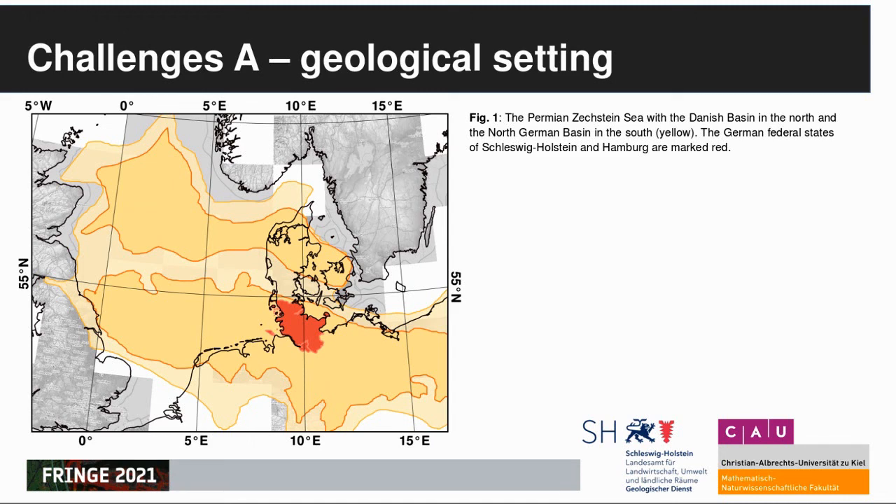The region is part of the North German Basin, the southern part of the Permian Zechstein Sea. Today, this area is covered by hundreds or even thousands of meters of sediments, of which the uppermost layers are squeezed and superimposed by the glacial deposits during the last ice age. In this tectonically boring region, ground motion is a phenomenon that happens on a scale of only a few millimeters a year.